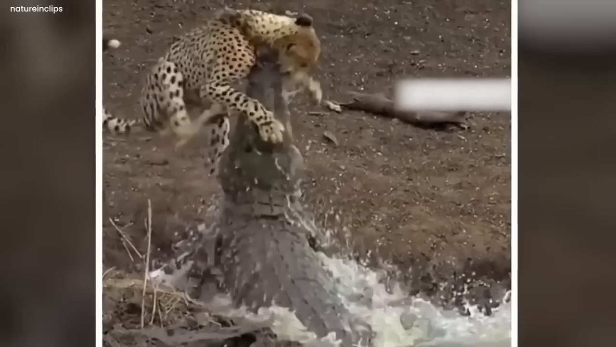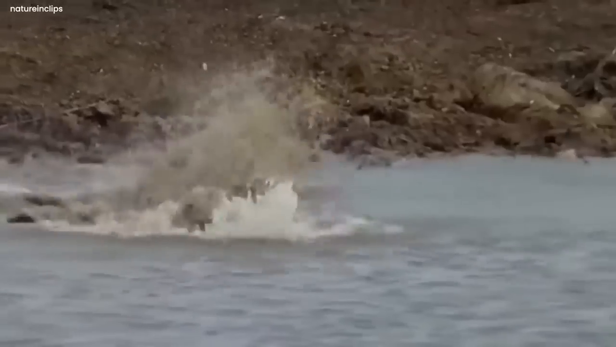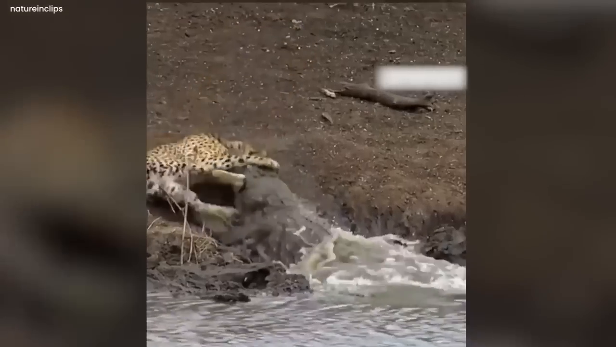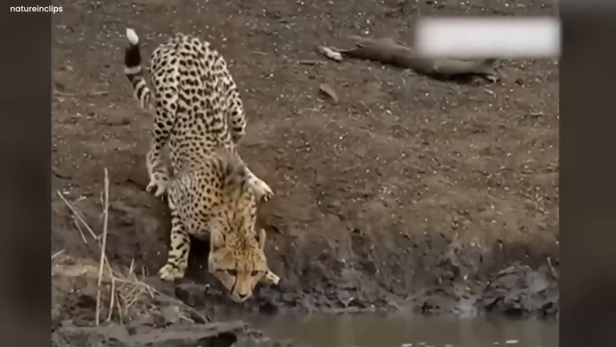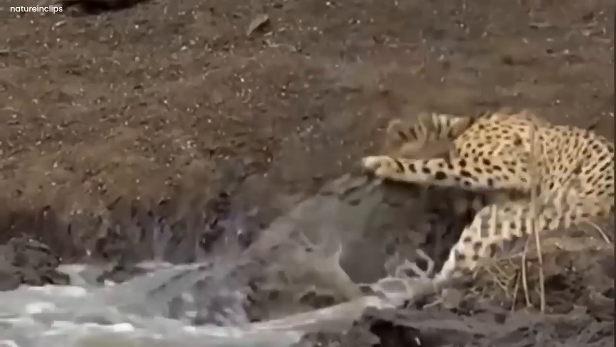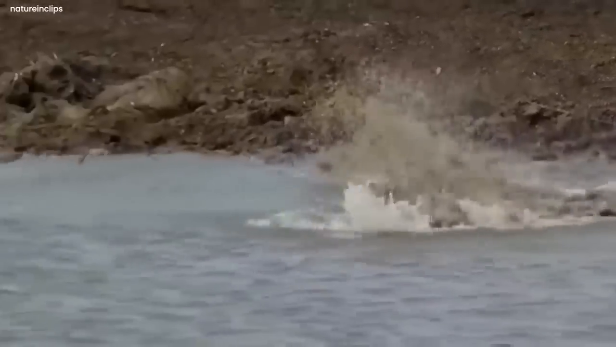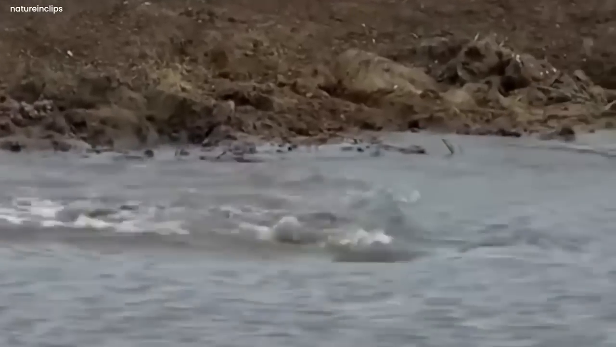Its powerful jaws snapped shut, aiming to catch its prey. The leopard, caught off guard, let out a startled cry and bounded back, barely escaping the crocodile's deadly grip. It was a close call, and the two predators locked eyes for a moment, sizing each other up, before the leopard wisely retreated, leaving the stream's edge to the crocodile, who slipped back beneath the water, vanishing into the depths. It was a tense moment in the circle of life, where danger lurked just below the surface.